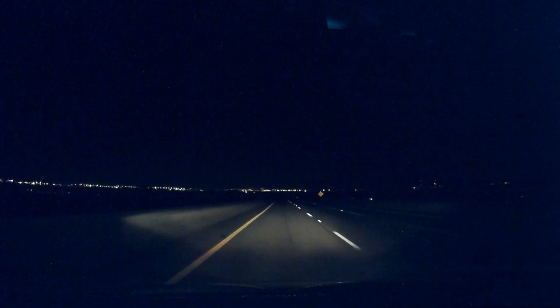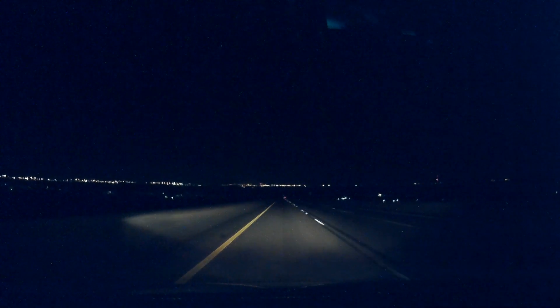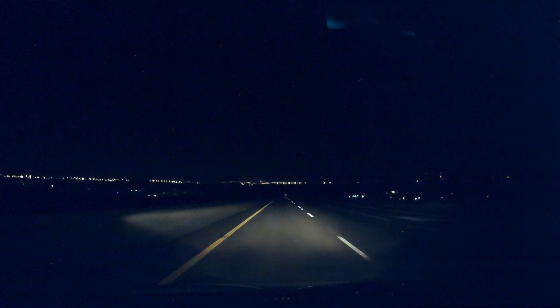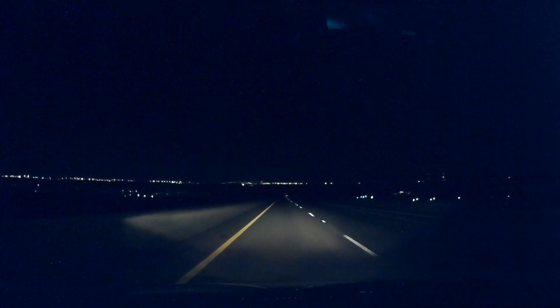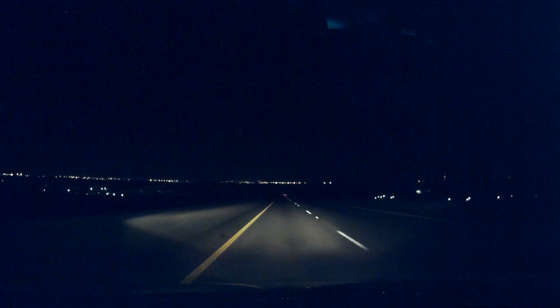Shoreline spread out here before us. I hope you can see that on the video. Twinkling lights of a factory and some harbor, docks.